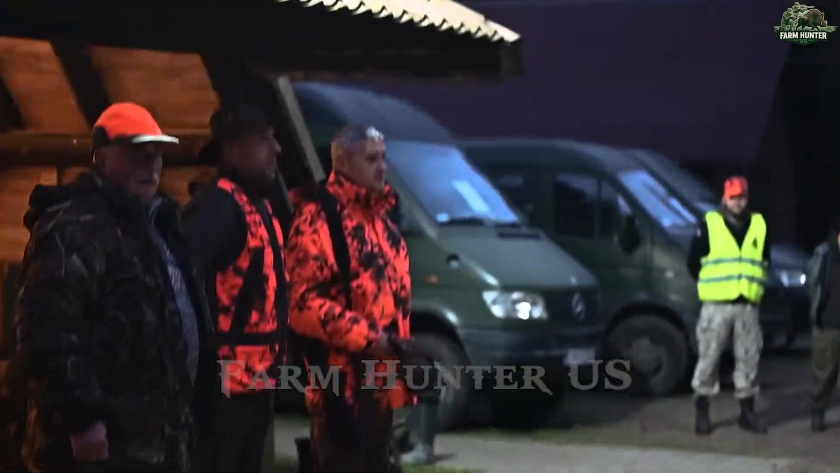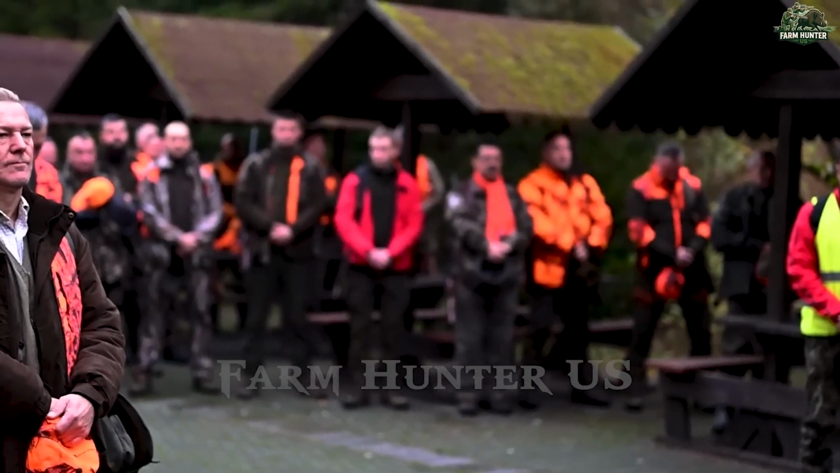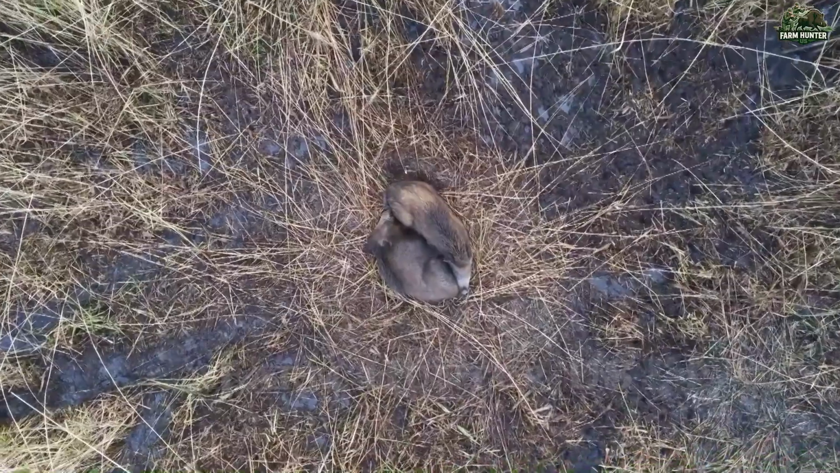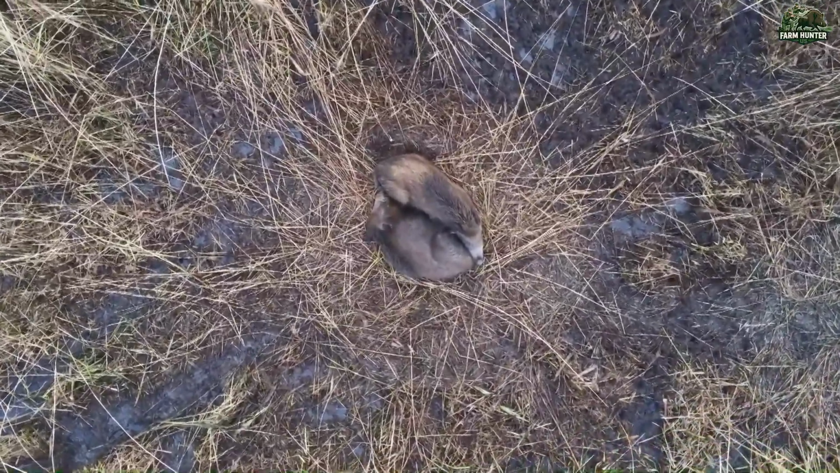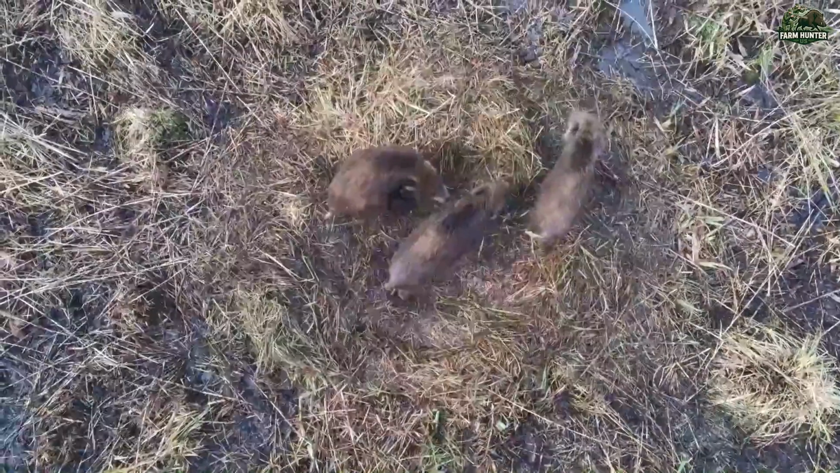Today marks the launch of the year's first major wild boar eradication campaign, and tensions are already running high. In a region where these aggressive invaders have overrun farmland for months, local residents have joined forces with authorities to take the fight directly into the heart of the problem.